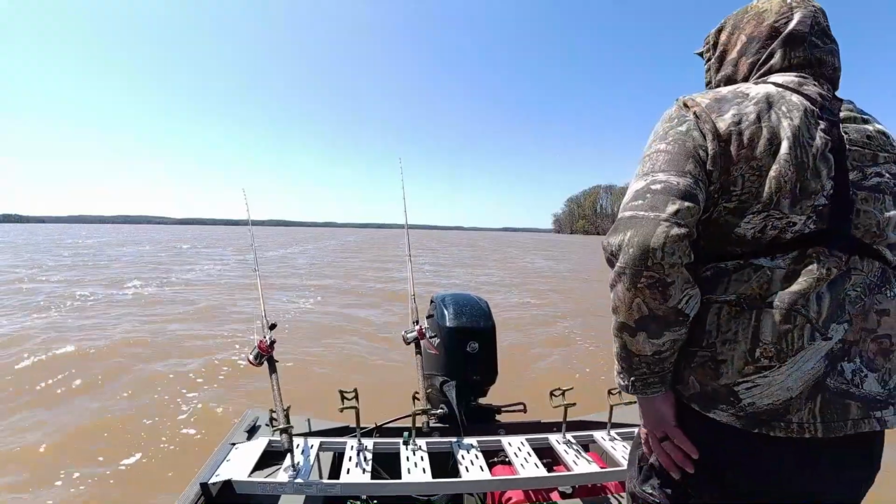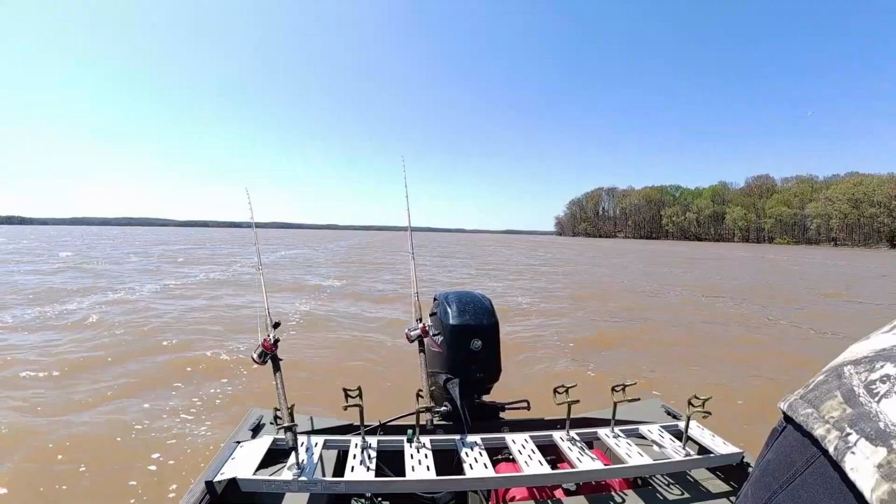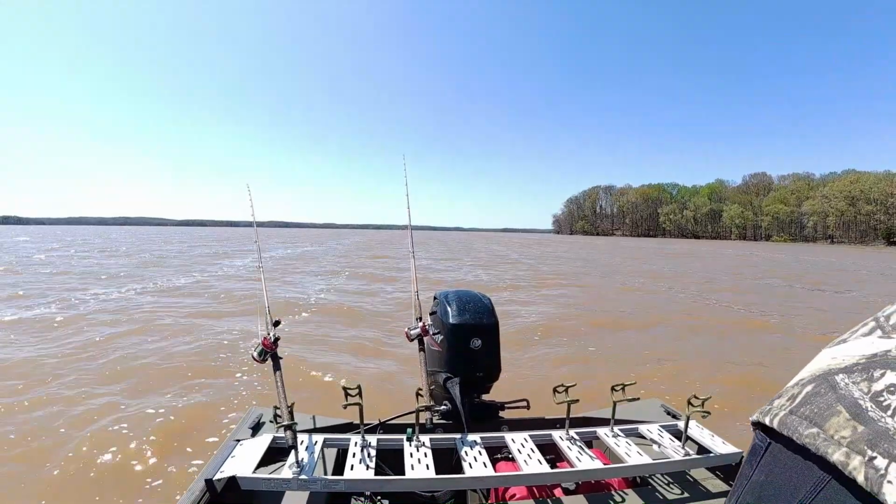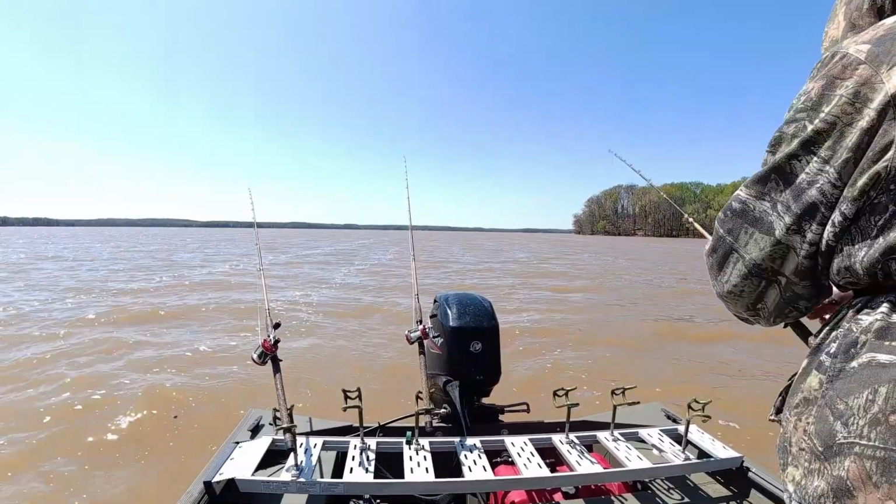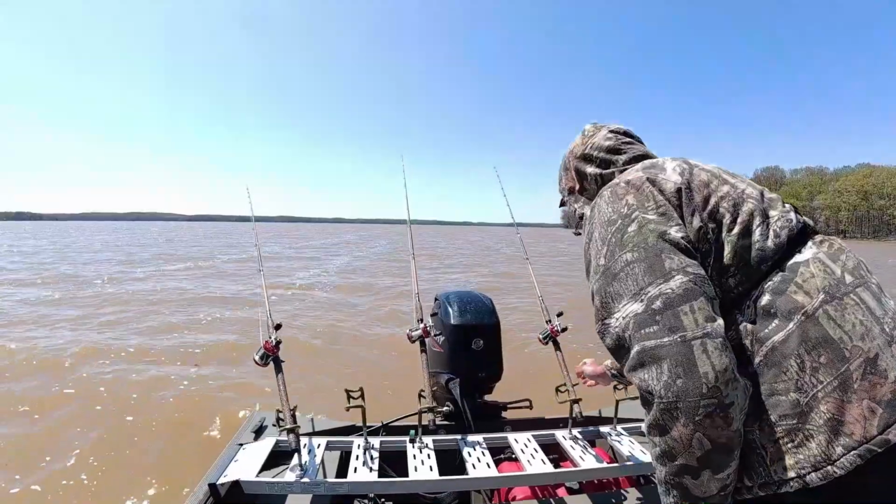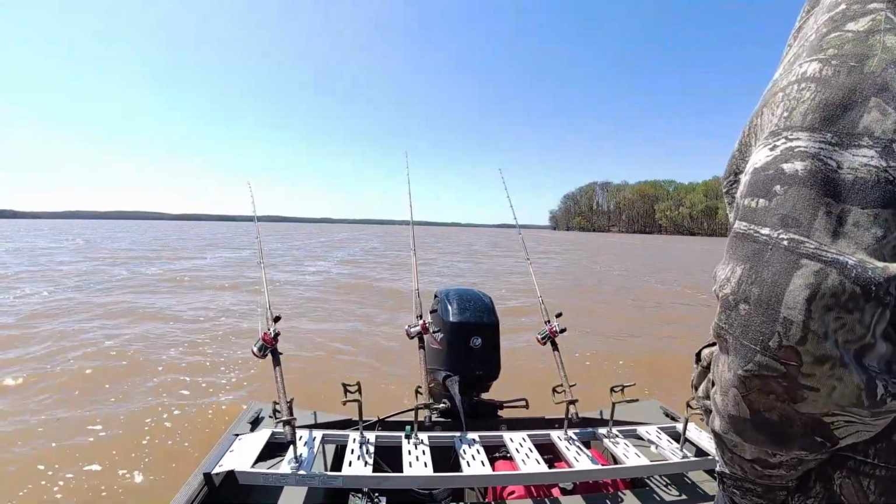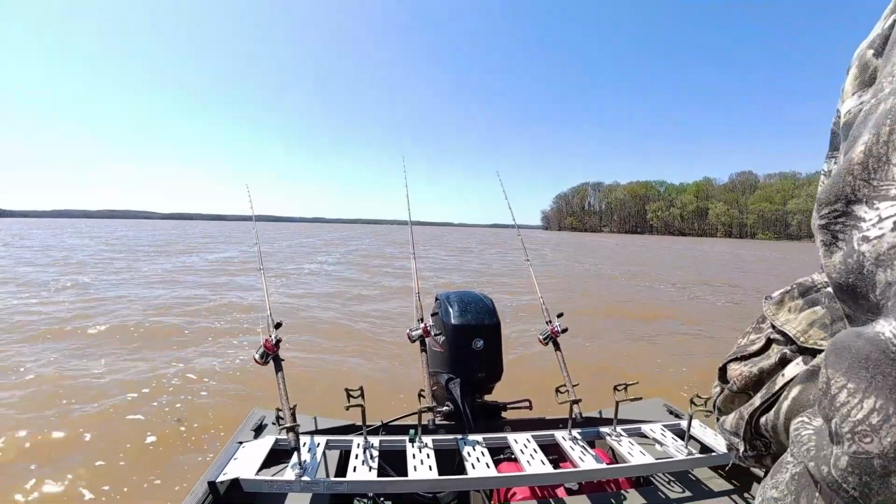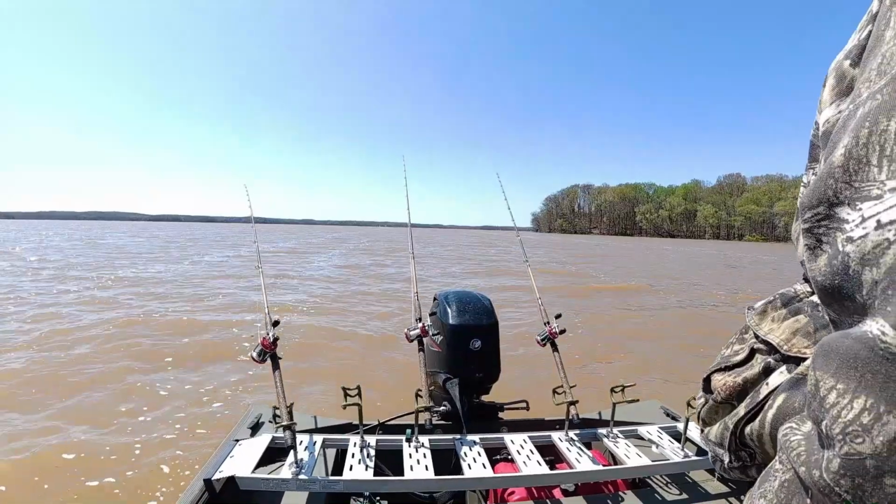I don't think that there's any skipjack there, but never hurts to try while you're down here. And when I'm in Wilson Lake, if I don't get no skipjack, I got a farm pond. I'm gonna go up there and catch some perch, because I for sure want to run boards in Wilson Lake.